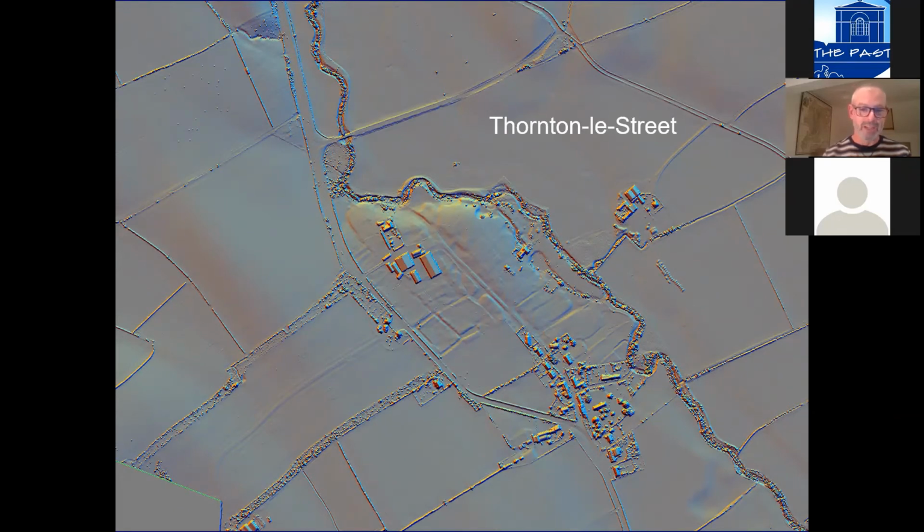Without going and having a look, there's no way of knowing. You can certainly see that there's something there on the LiDAR. The question is, what is it? And you're only going to start to be able to resolve that by looking at it on the ground, by looking at changes in vegetation, by looking at potentially finds on the surface, by looking at the context of that earthwork and its relationship to other earthworks round about.